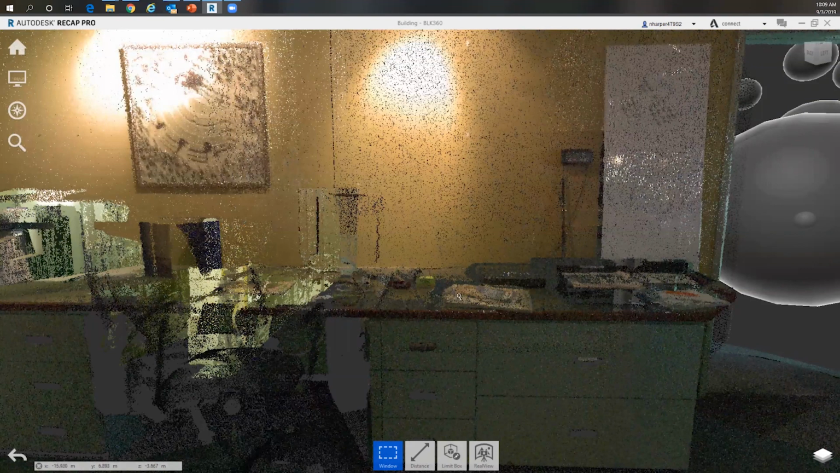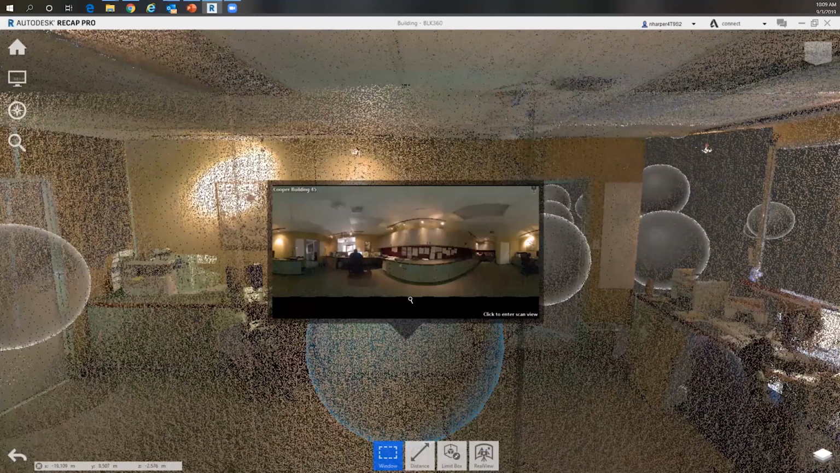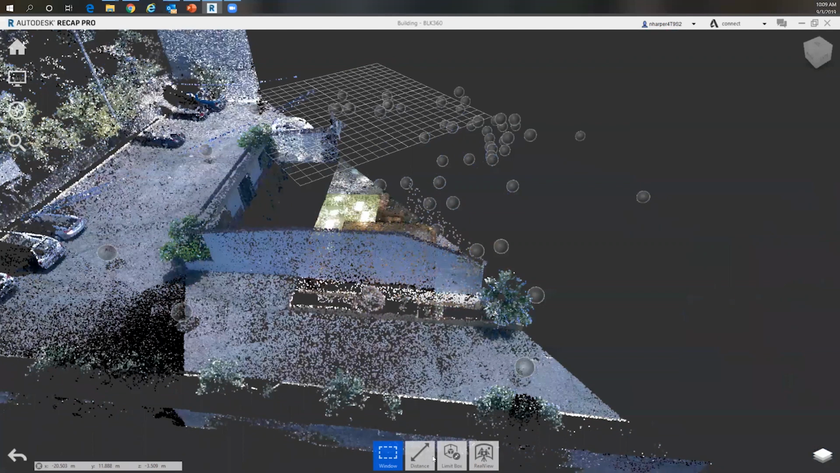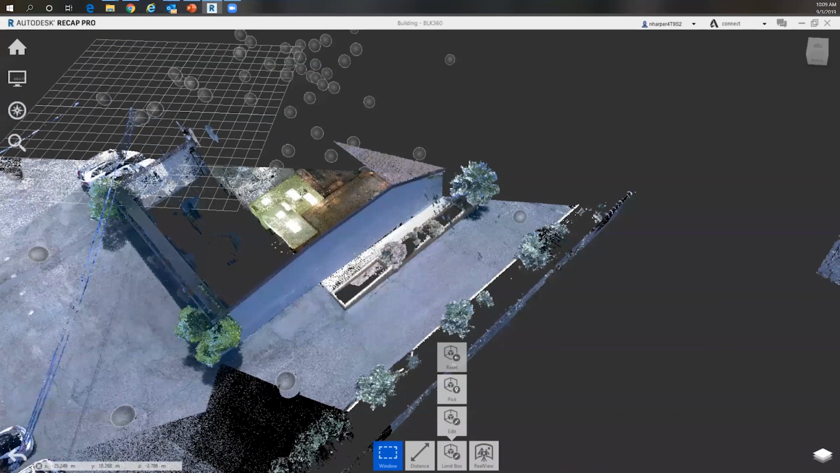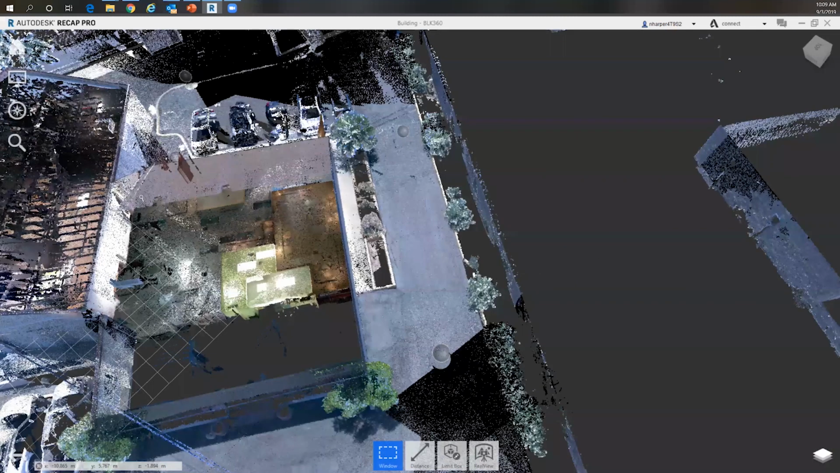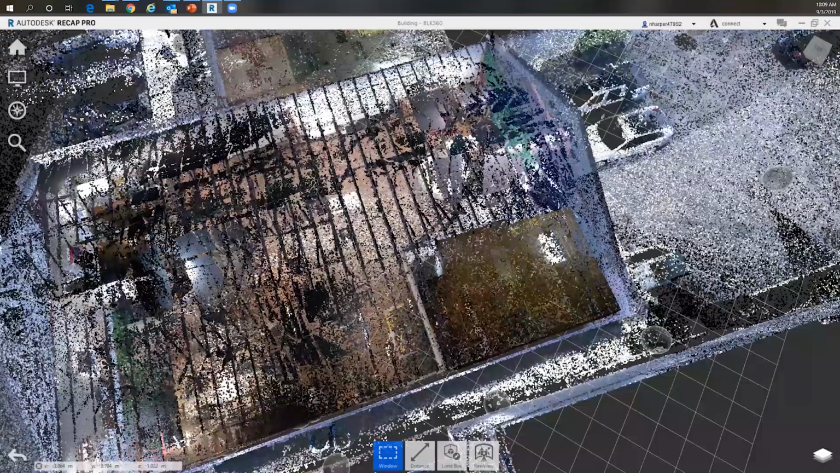So we have our terrestrial LiDAR scan. This is great. This covers the interior. We did get a lot of site information, but what you can see here, if I reset this, is I don't have any rooftop data. Here we can see the rafters of the building, but if there's anything on the roof, we don't have that data.